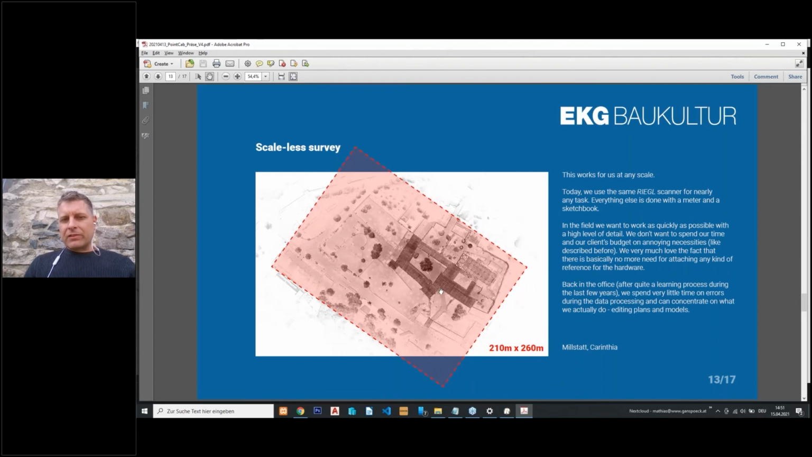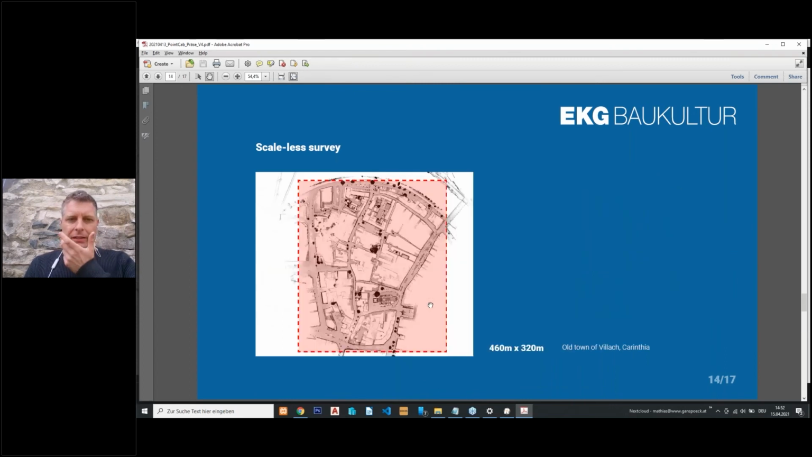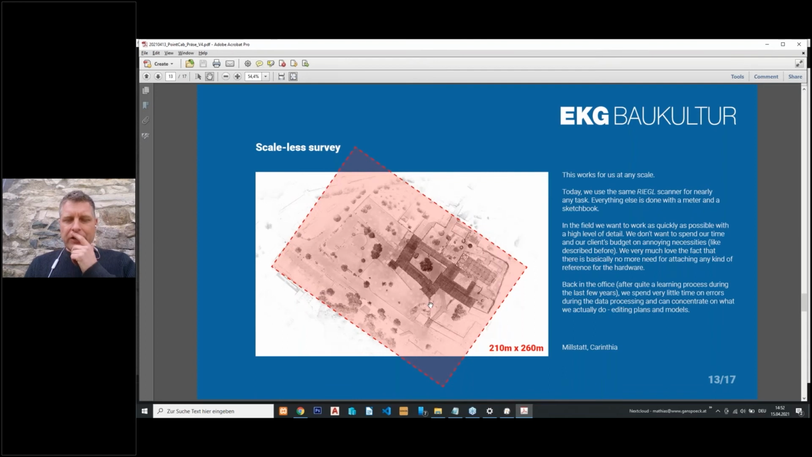And so we have one scan that we can do very quickly. We've got one project on the computer, and then we can take out a lot of data to do plans, models, and so on, which look like, yeah, I'll show you later on.